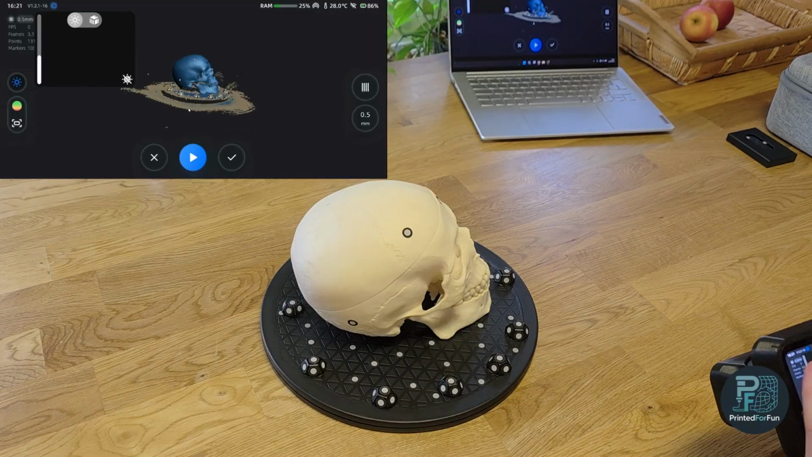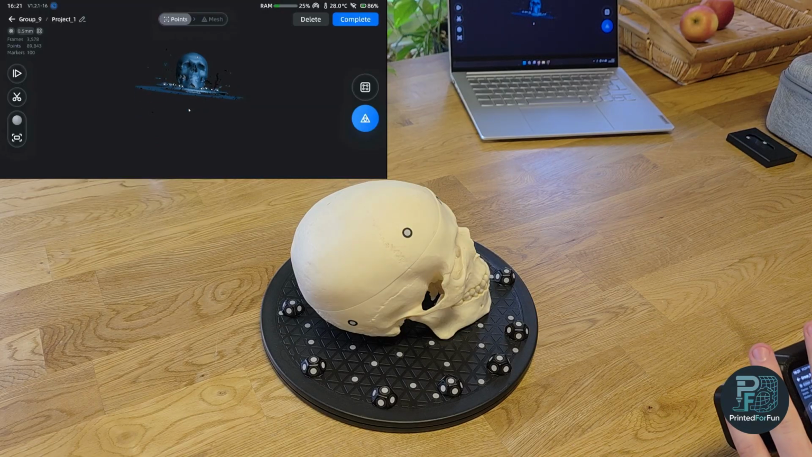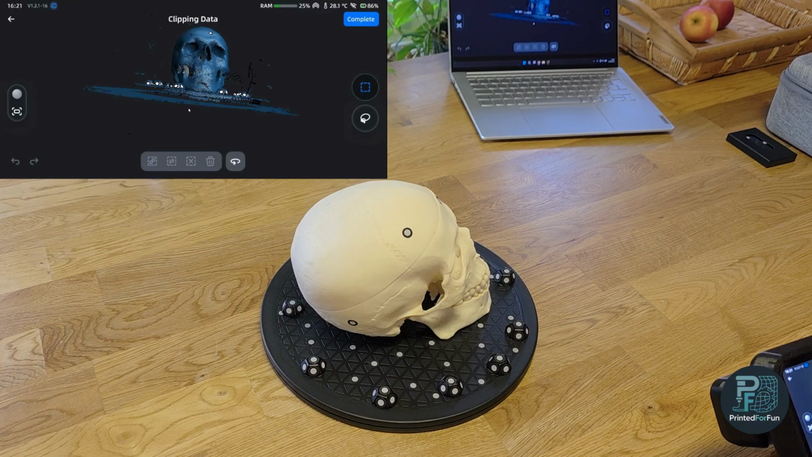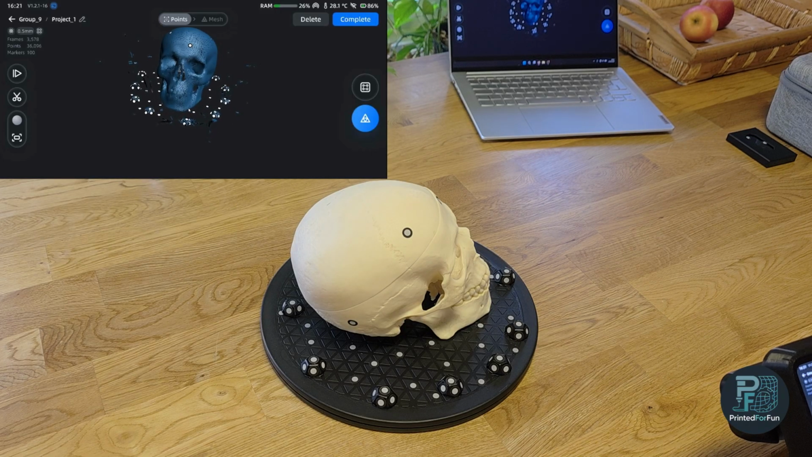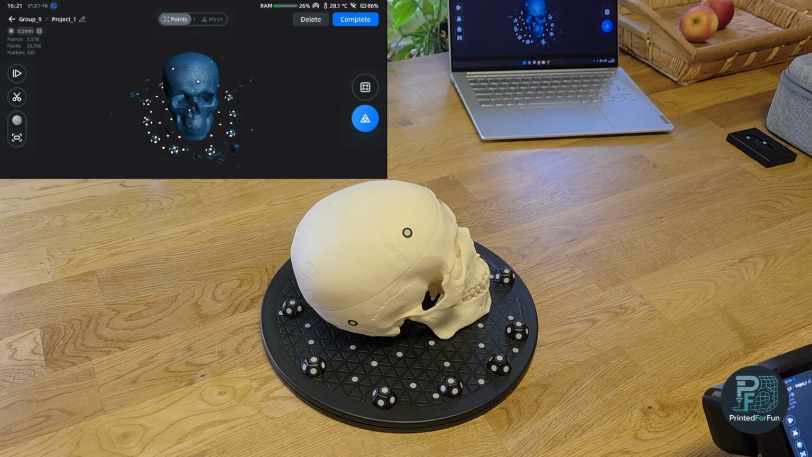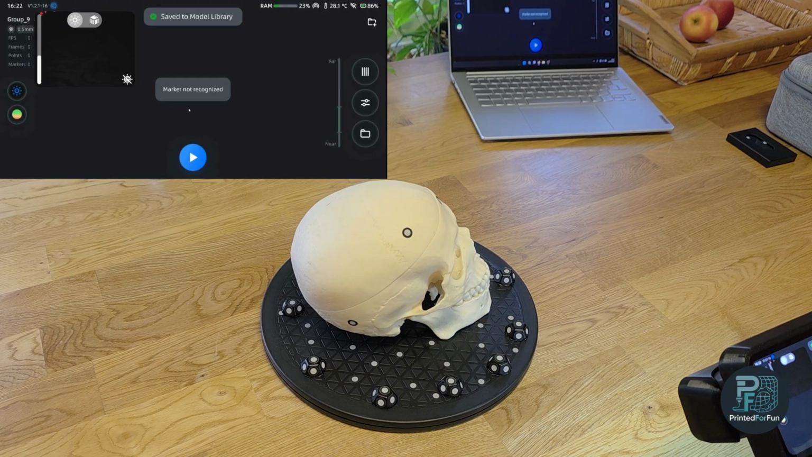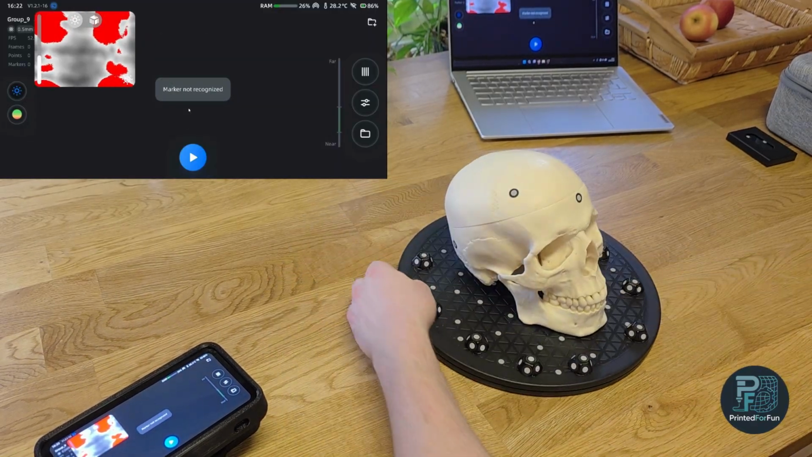Now, let's see, the first scan seems to be finished. So I guess I captured enough data. And now I can directly delete the base plate, and then we continue with the second scan. For this, I just use the lasso selection tool, as you can see here. And I can quite nicely interact with the scan like this. So yeah, confirm cropping, and this looks good. So I can now turn around the head and continue with the second side. It automatically started a new scan inside the project group.